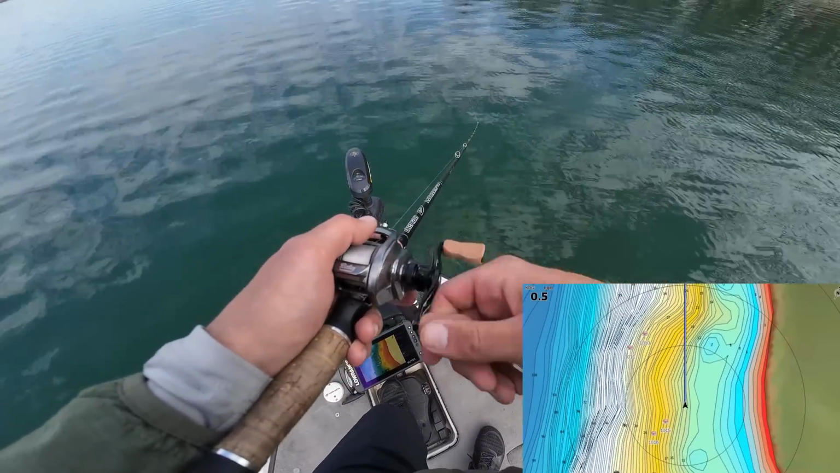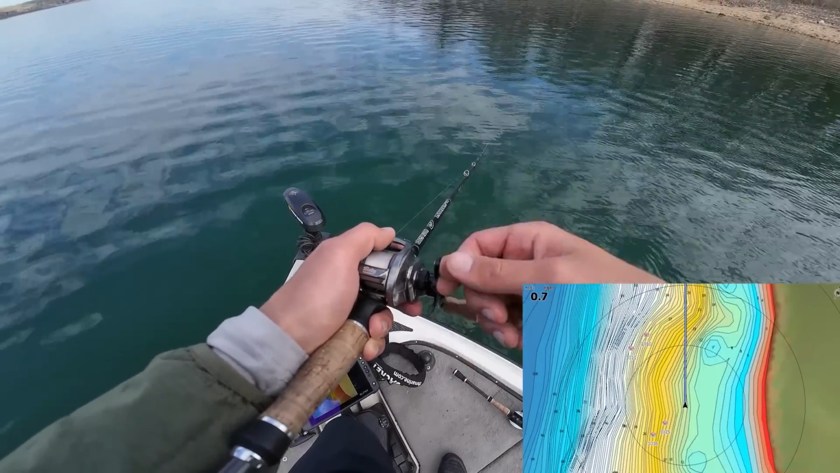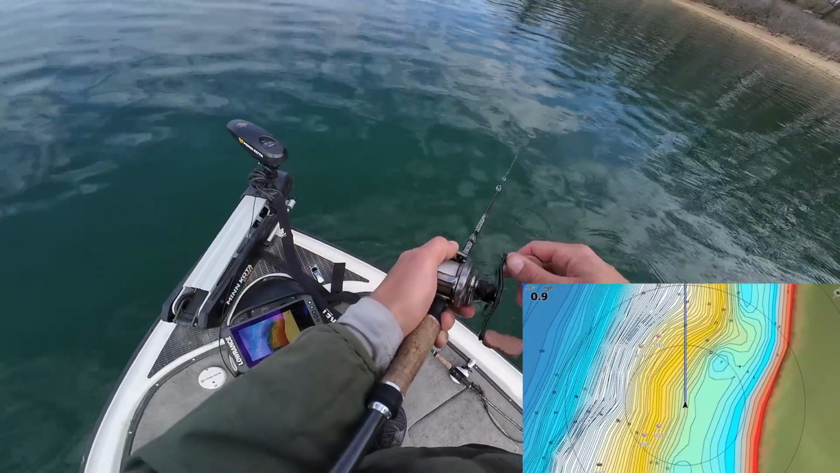So I'm gonna make this last cast here. I saw there's a few fish busting and popping here. I might just have the wrong bait on to get these fish in the boat, but they're eating a swing head, and that's the most efficient way I know to get these fish in the boat, as opposed to throwing anything else in these conditions.